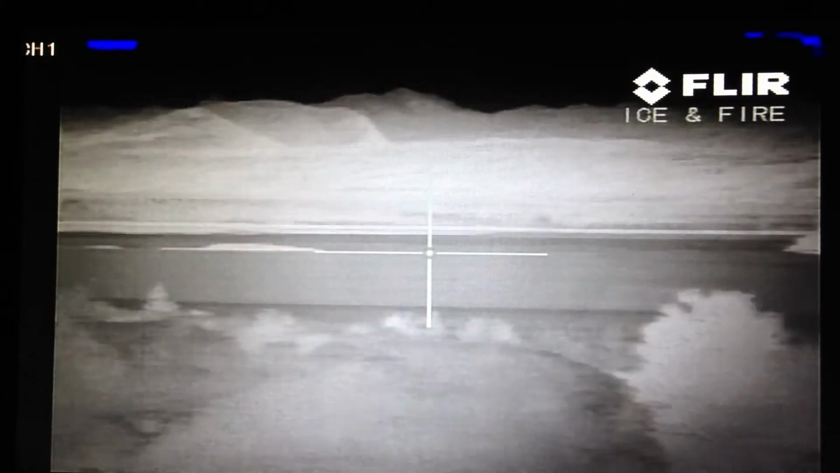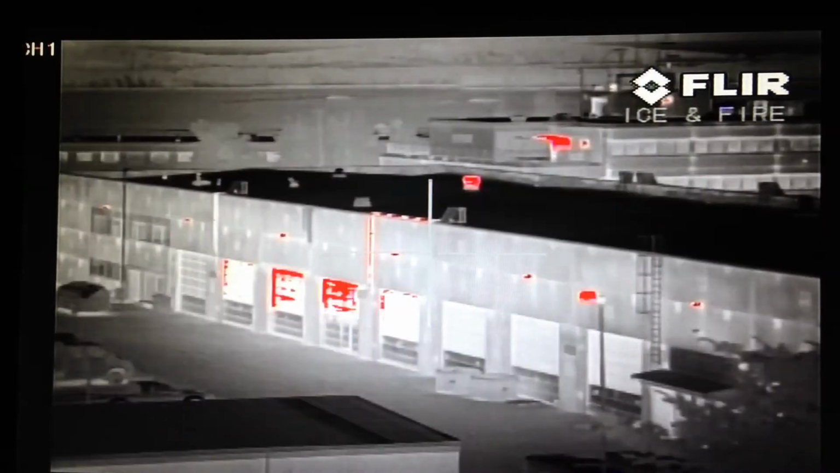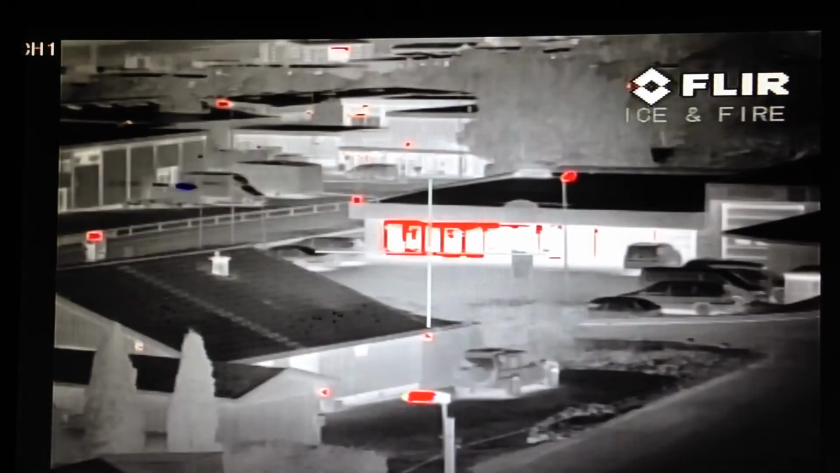You see? Very fast. So it deserves the name high speed. And you can follow targets in high speed.